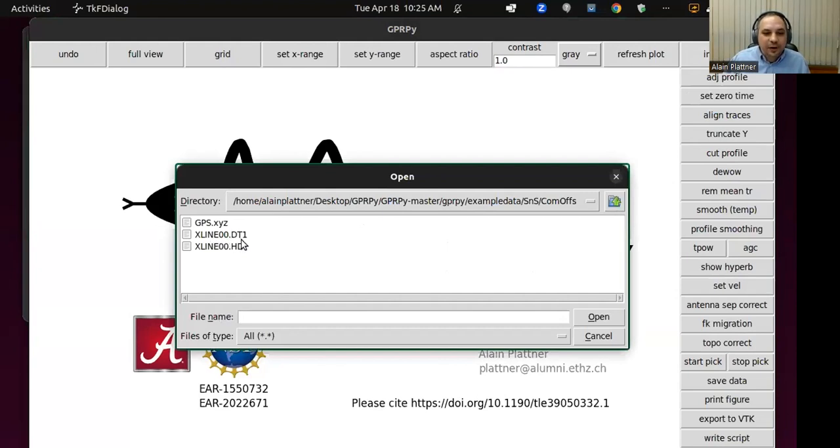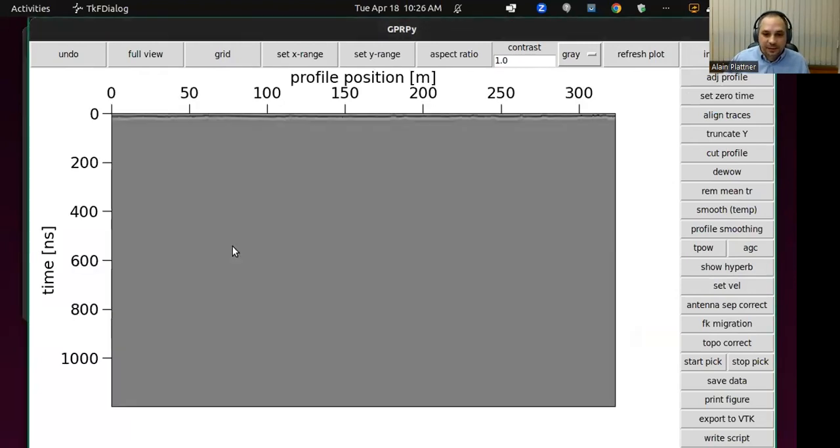But so we can either open the DT1 or the HD. It doesn't matter which one you pick. It will always assume that they have the same file name and just a different ending. So if you have a different file name for your header and your DT1 file, it will not work.